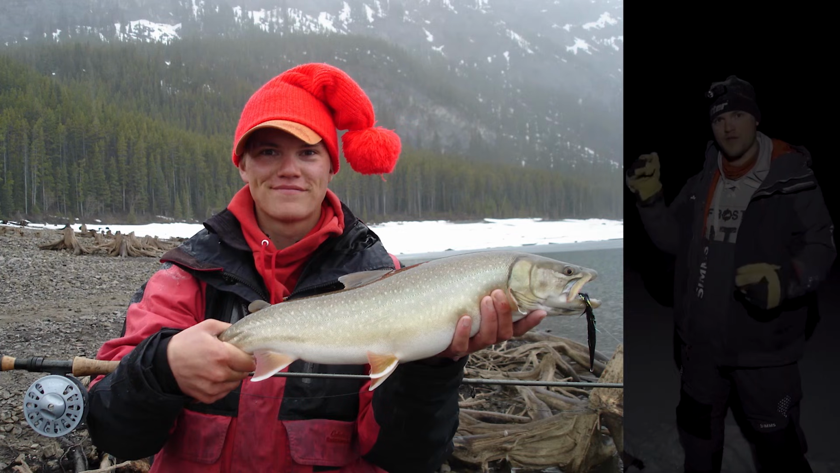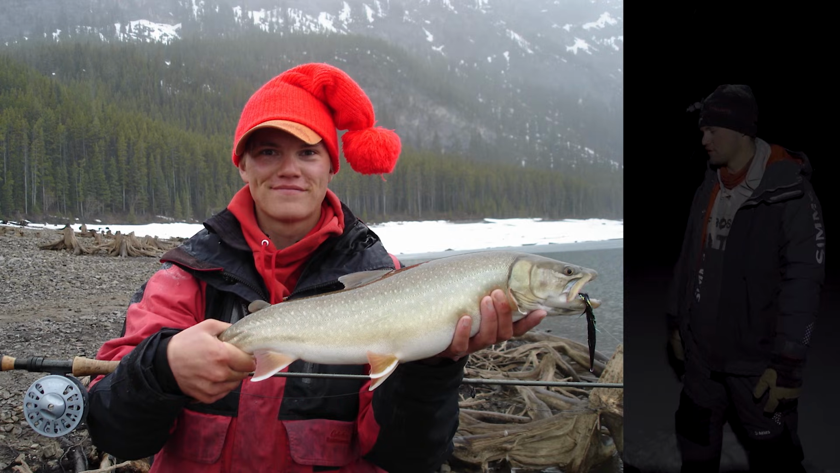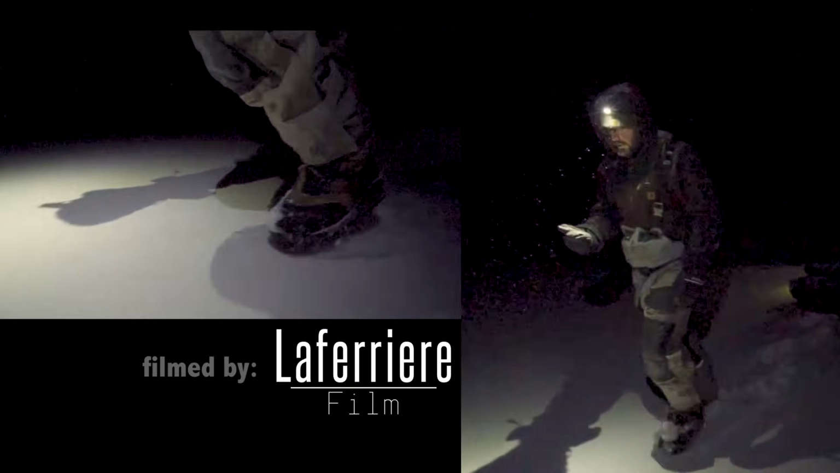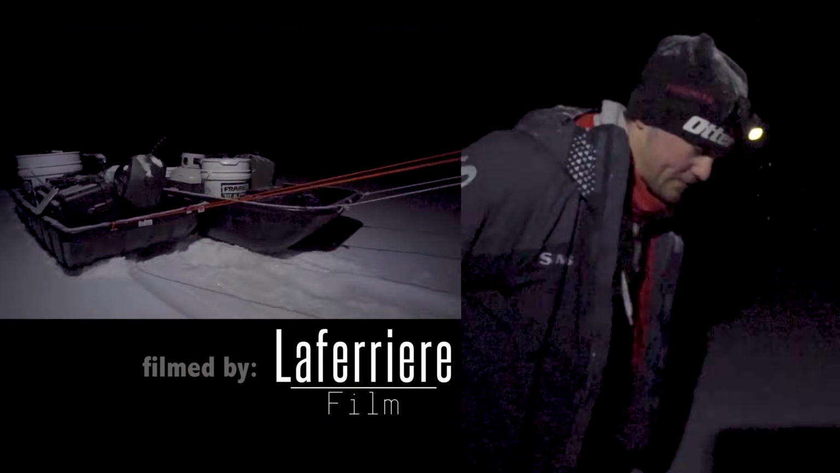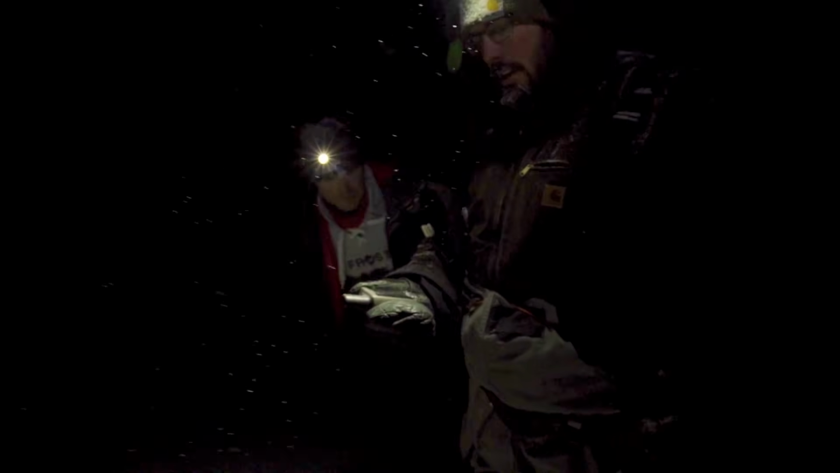Kyle took me on a fly fishing trip here and I caught my very first and only two bull trout. Today we're gonna try and catch bull trout through the ice. We don't have the snowmobiles today. We have an absurd amount of luggage that we are hauling out across this lake.